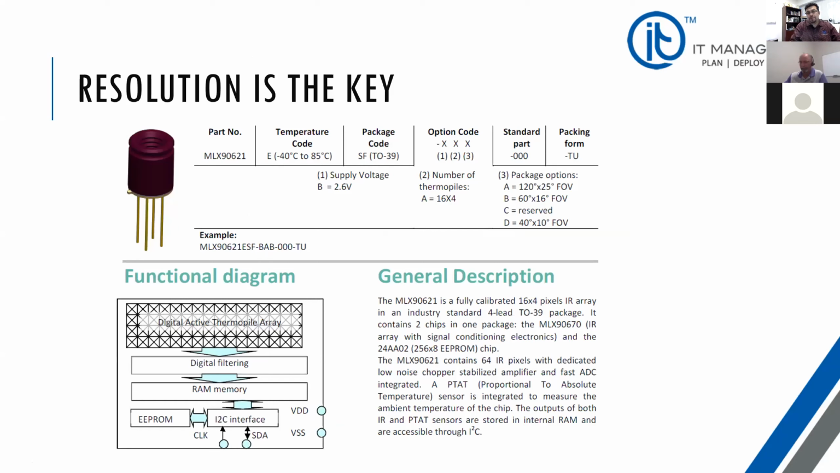Now, resolution matters quite a bit, and we've done a good amount of research. I can tell you that we have the world's best product. Honestly, time will tell what will work in the United States. These products that we are looking at and introduced to you have been in the market for quite some time in China, Singapore, Hong Kong, and regions that have had temperature scanning for quite some time.